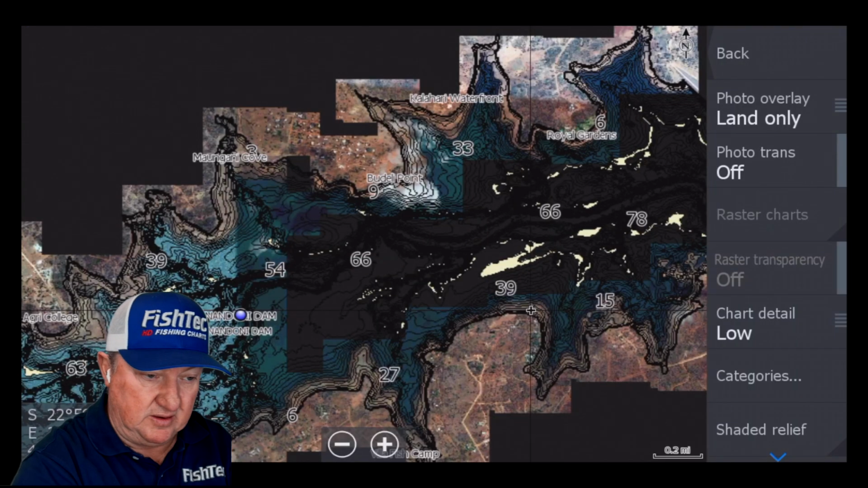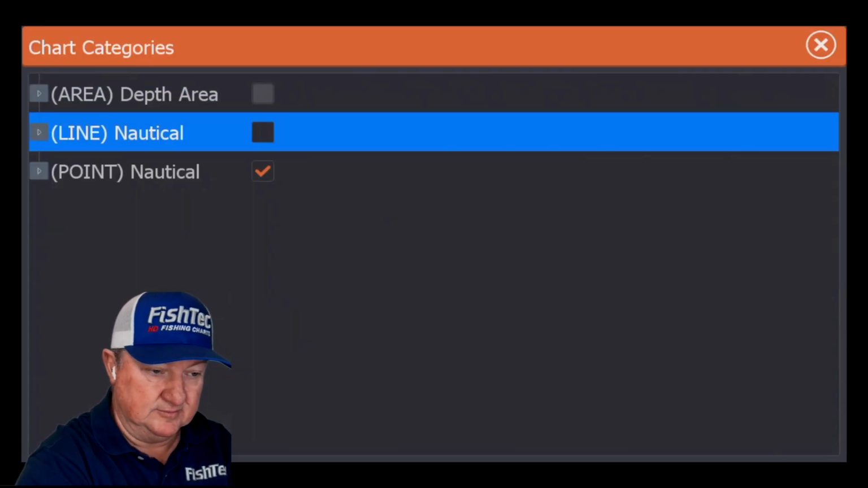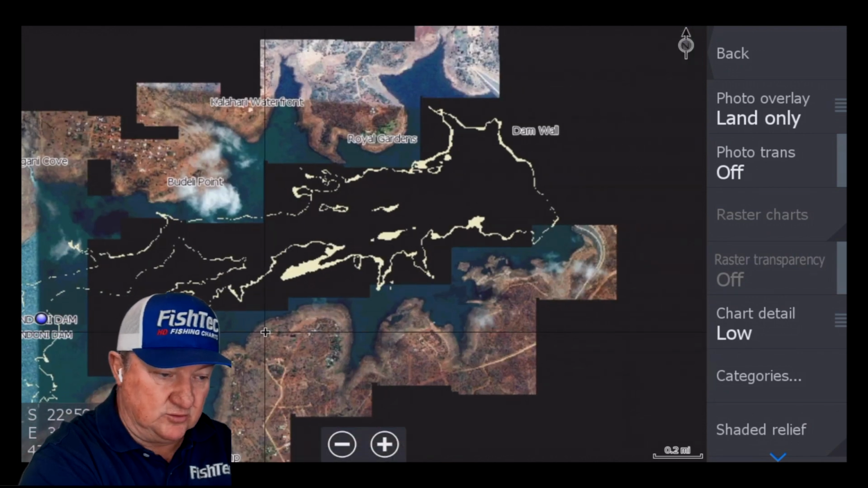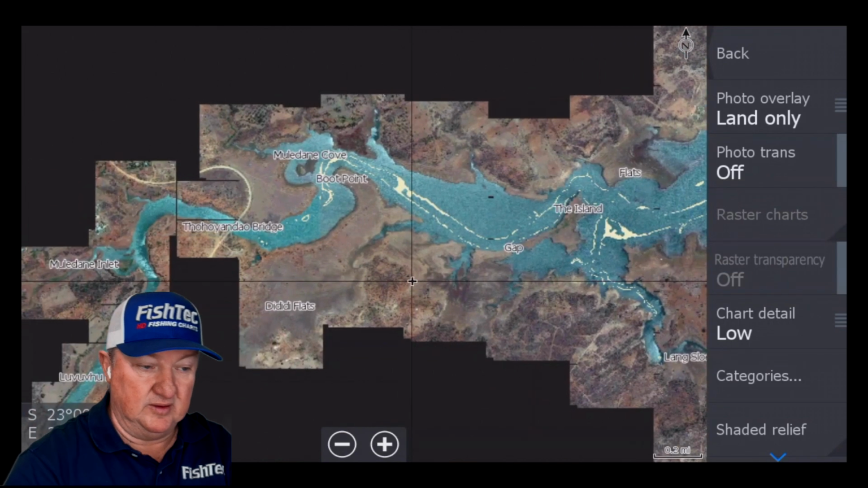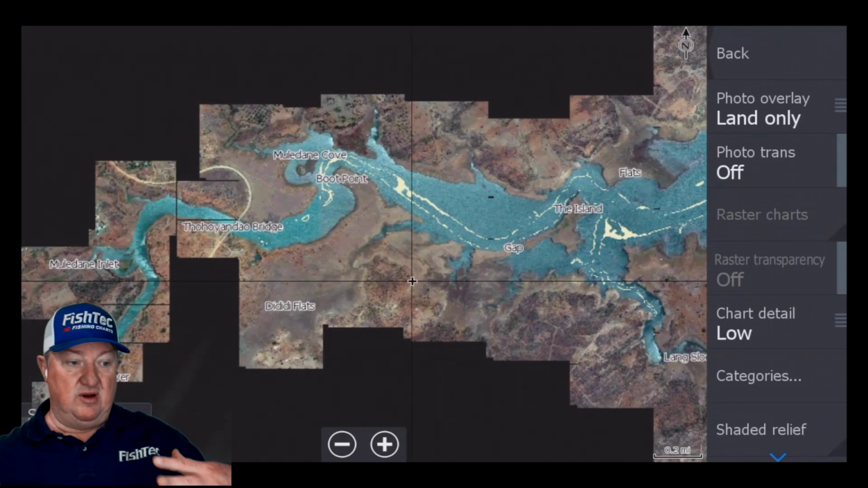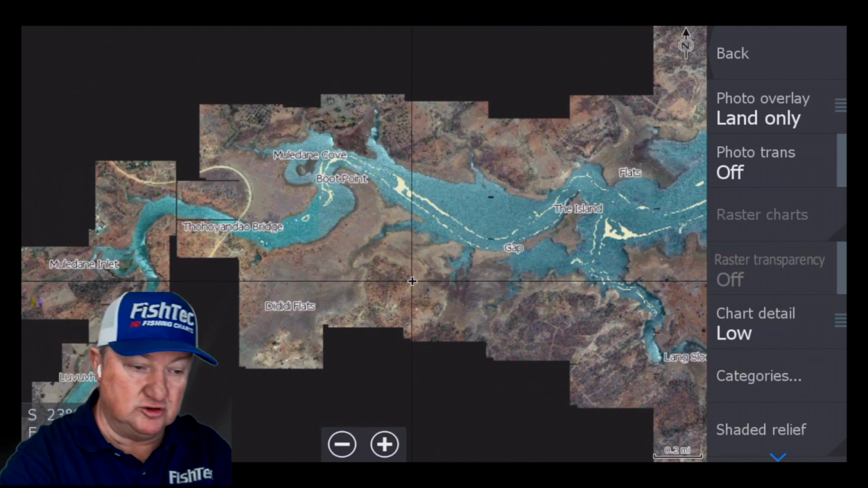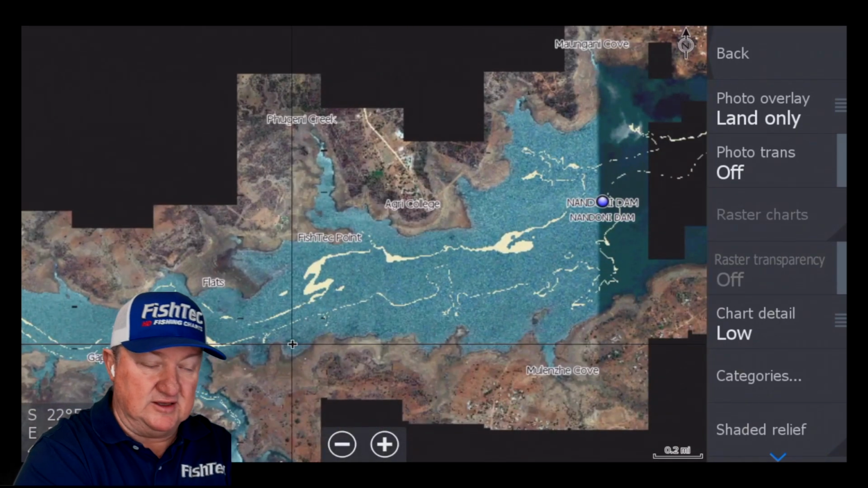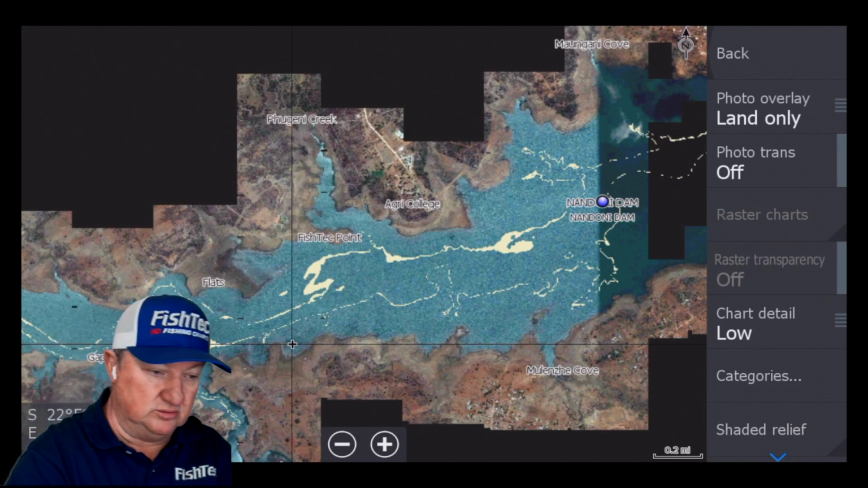Now, let's turn the contours off, the actual lines. Can you see that? That will be your thermocline around the whole dam. That's the area that you can cover on Nandoni if you just want to target the thermocline. You might say to yourself, I want to pick the area where the thermocline is closest to the shore.